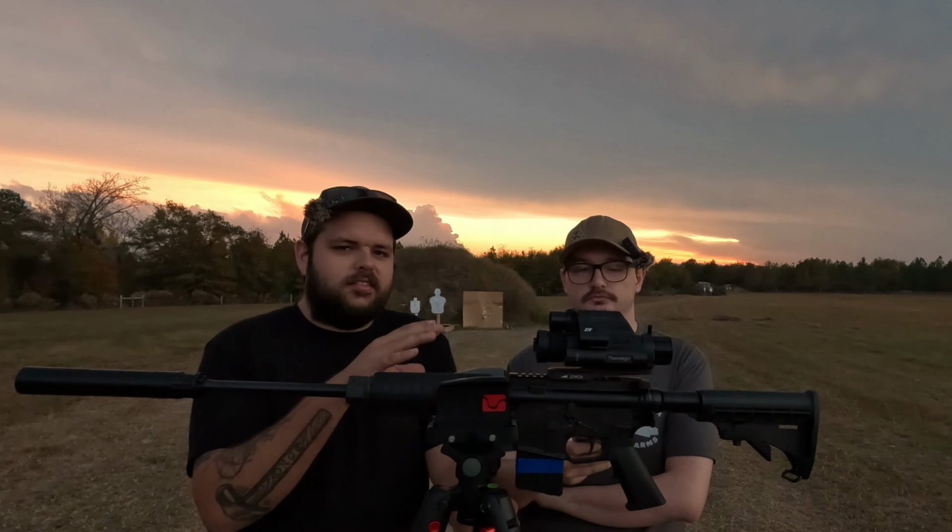Yeah, we didn't talk about that. Personally, the longer I've used this, the more I've realized I don't really care for the night vision. It's a personal preference. There's nothing wrong with it. It's just that the picture in picture is a little too distracting for me, because the digital night vision base mag is way too zoomed in.